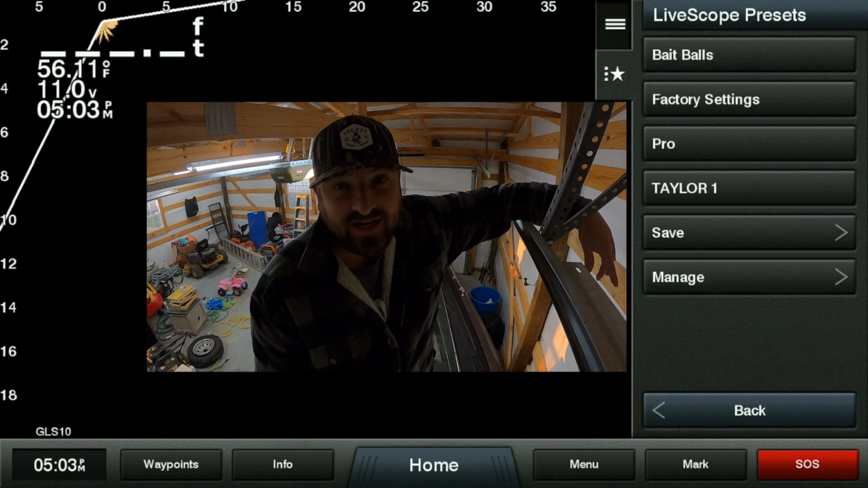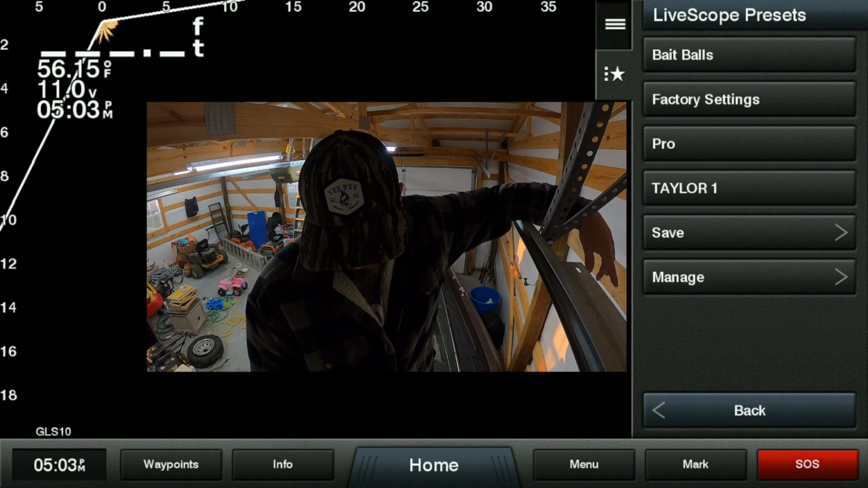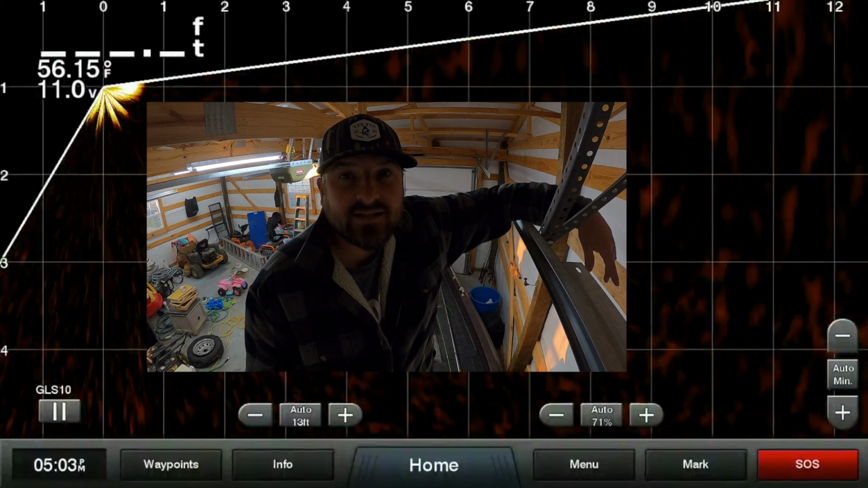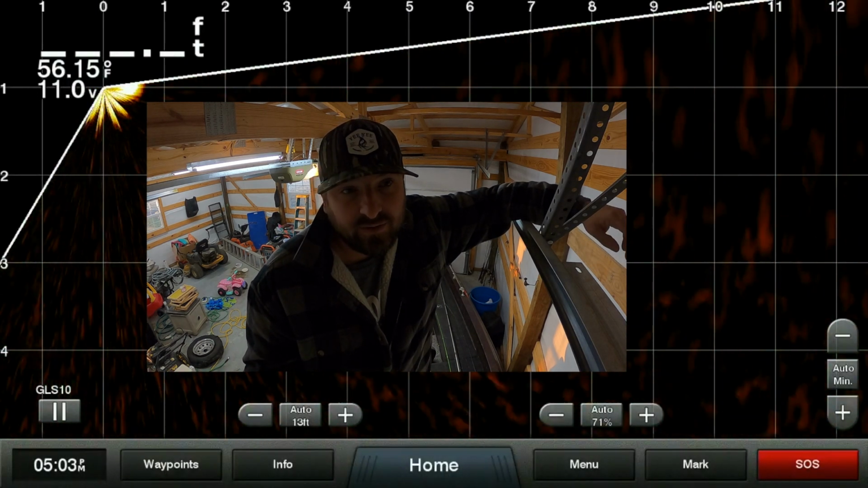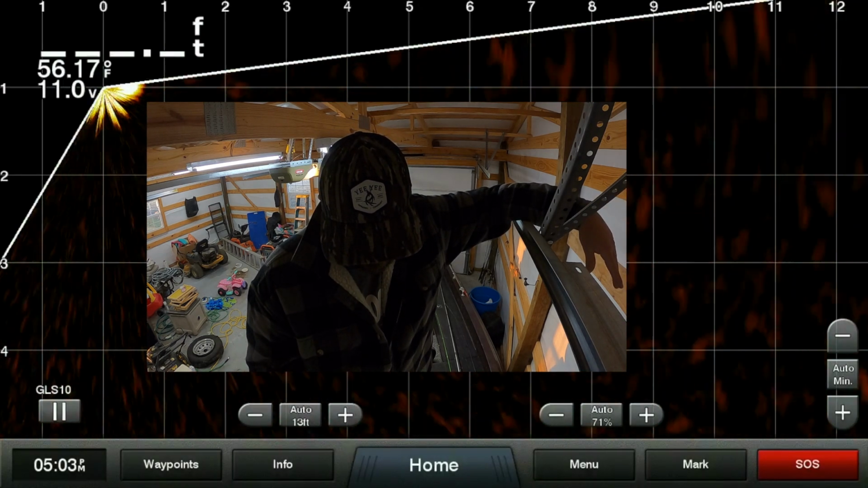You see how I have Tailor 1 on the screen right there? That is a pre-built setting that I really like. That's what it's on right now. But the Pro series, which is right there, you can go into Pro. In Pro mode, that's a pre-built setting that supposedly the best pros that use the Garmin like. This is their setting.